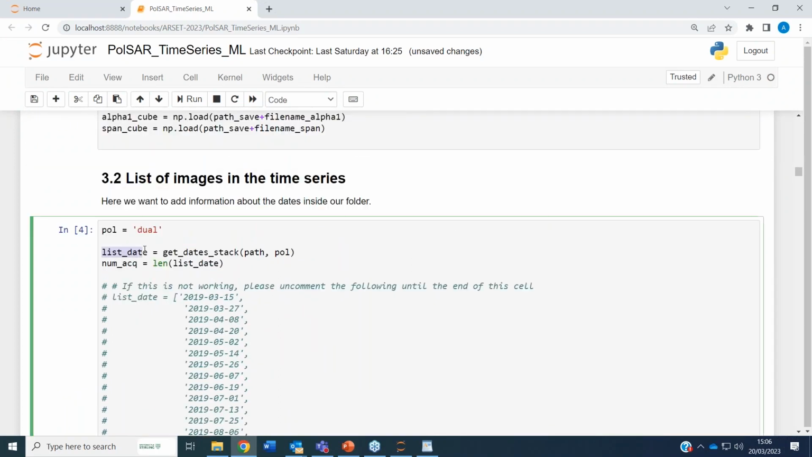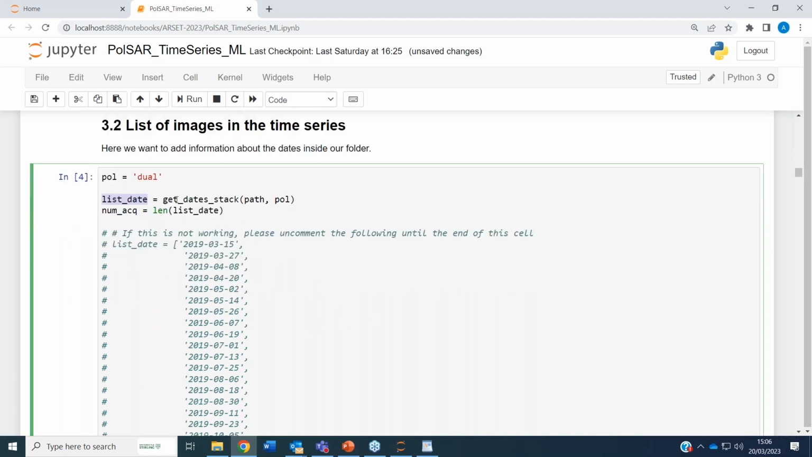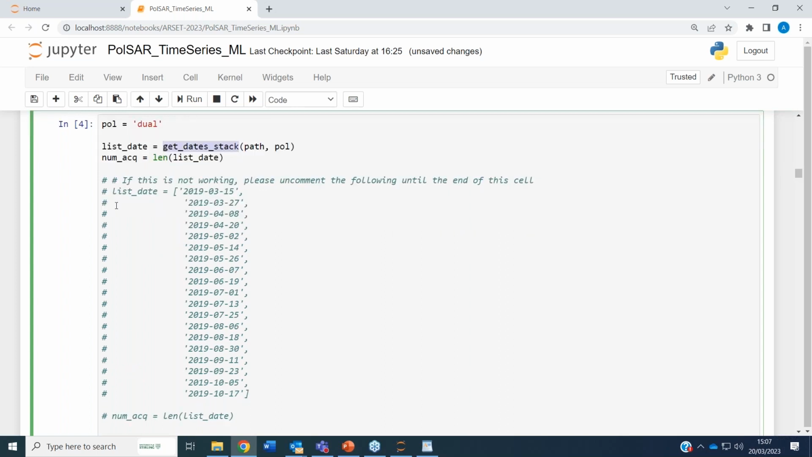With this cell, as we did before, we get the list of dates that we will be using in the following. In case it gets stuck, then you will need to fix it. But in order for you to run this today, I hard coded all the names of the list of the dates here. So you will just uncomment this and it should work.